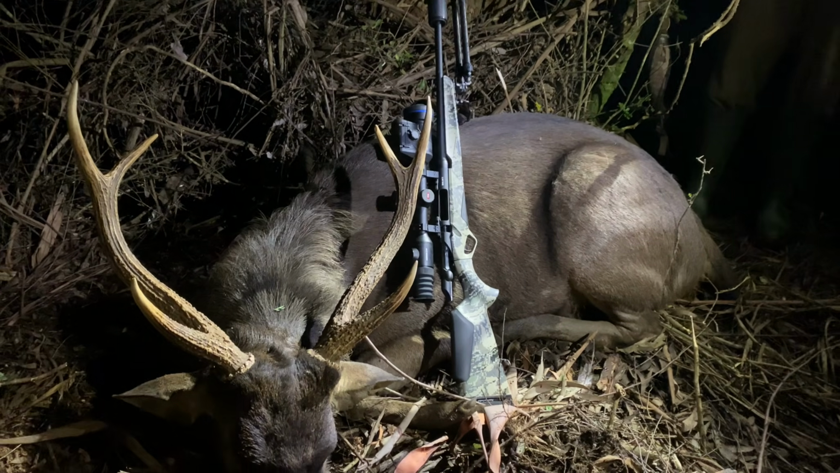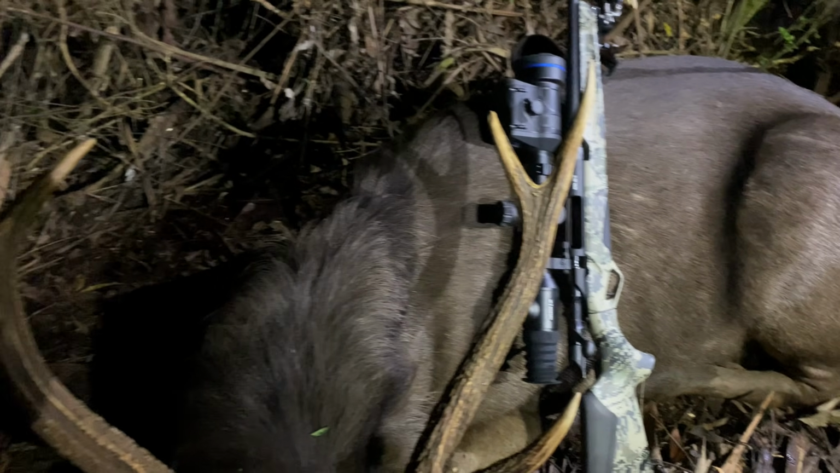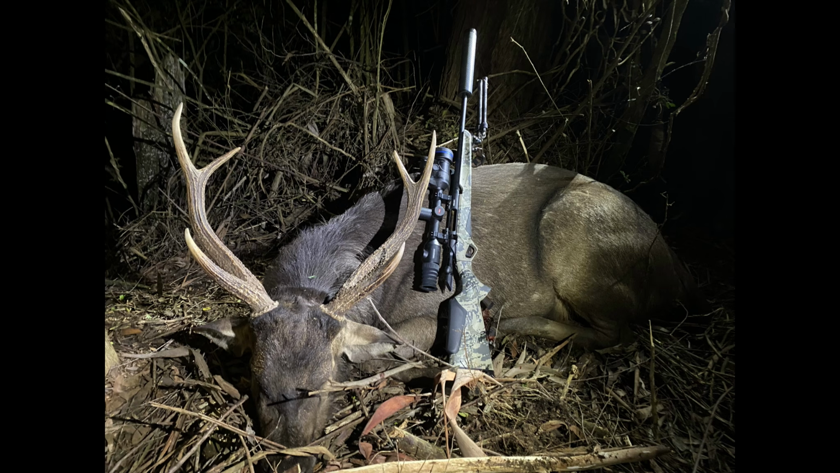In my extremely tired state, I was finding it hard to put into words just how stoked I was to have secured a big mature Sambar stag. It was a strange feeling of satisfaction mixed with relief, mixed with exhaustion from another late night's hunting, but it was all well and truly worth it.